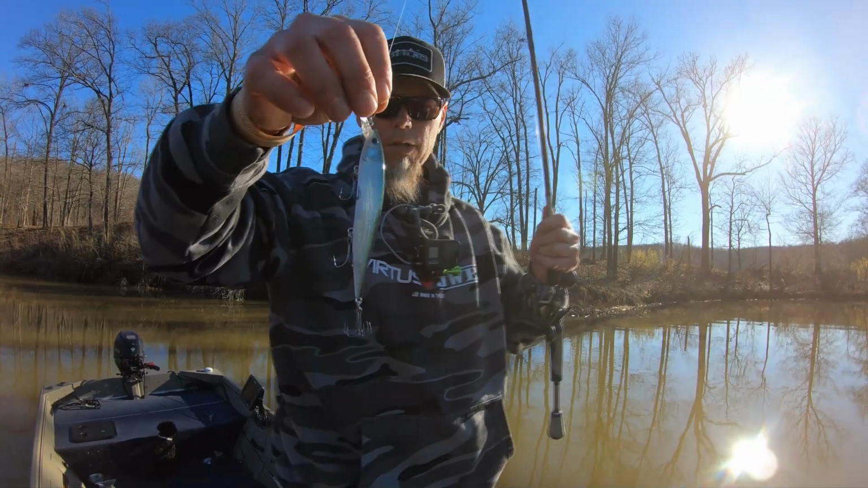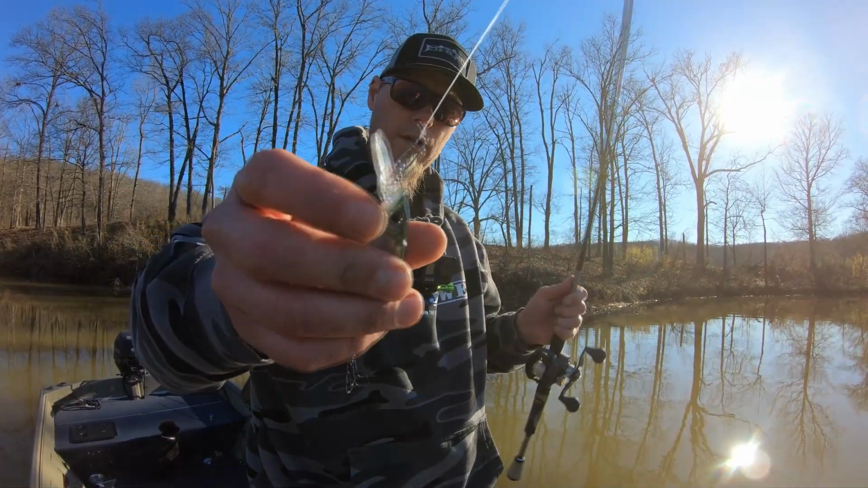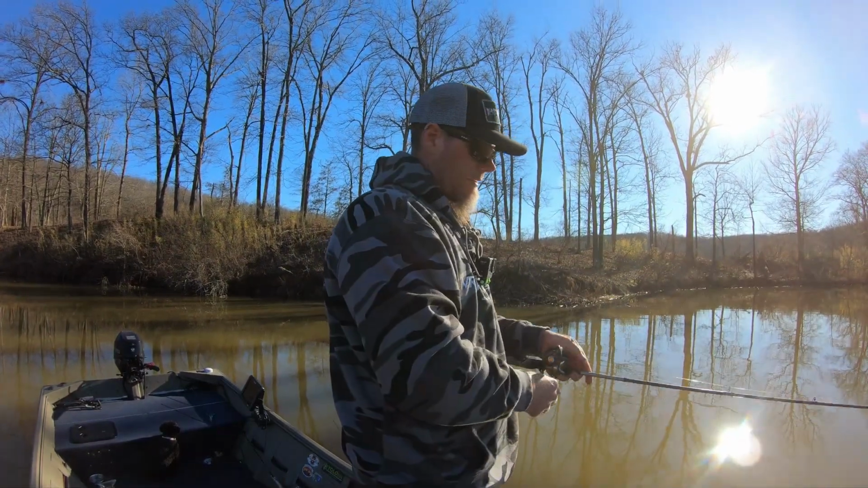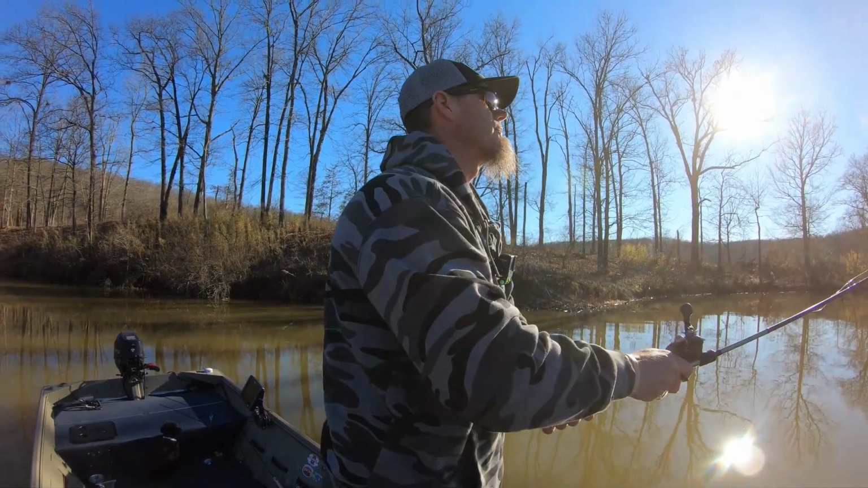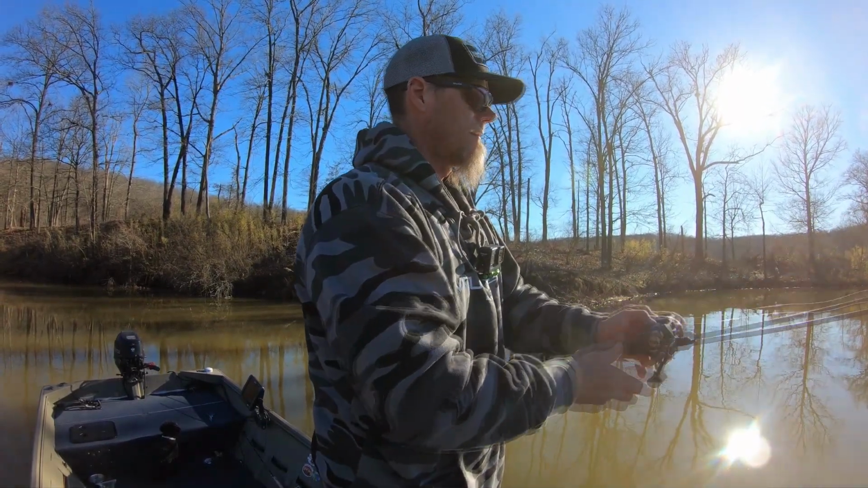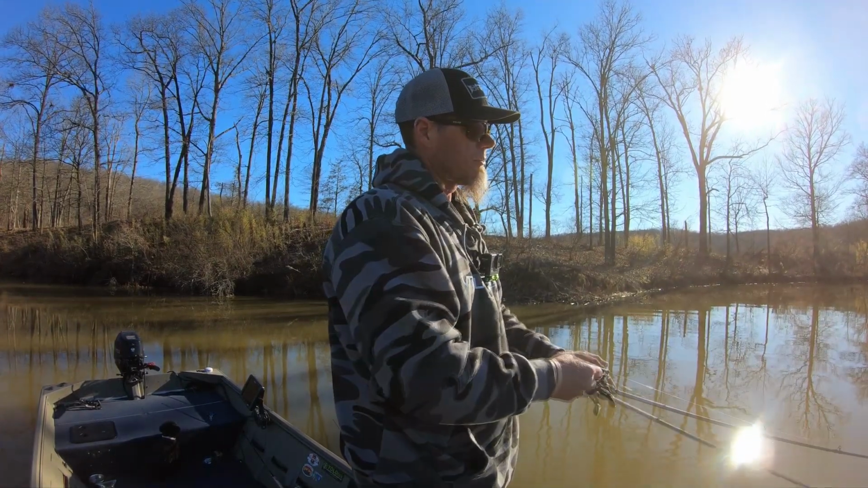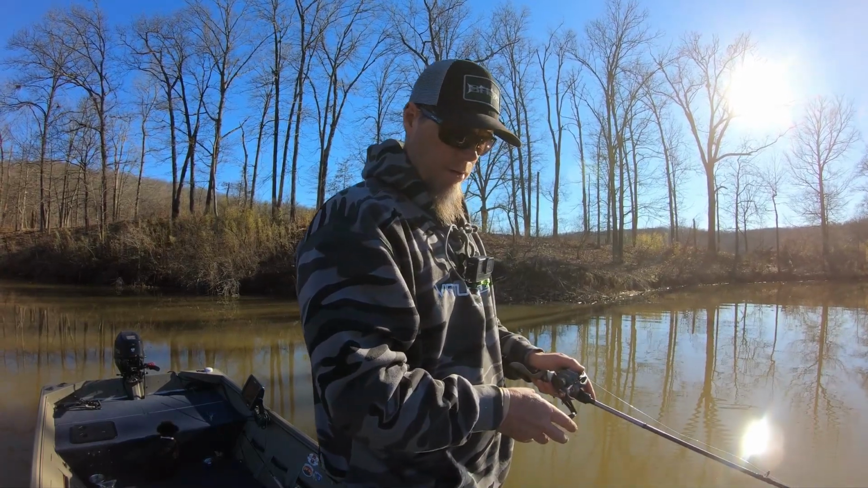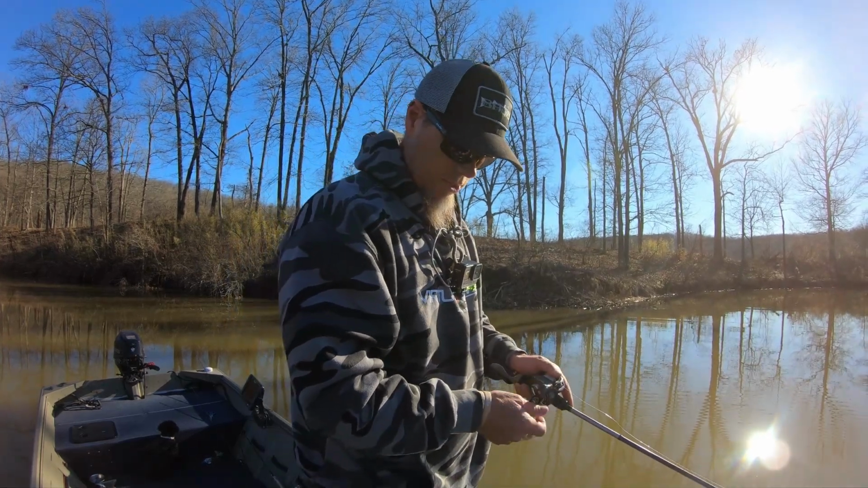All right, here we go. The Berkeley Stunna 112 plus one. A little bit bigger bill. Let's see if that bigger bill makes it get down there. We're throwing it on fluorocarbon. So we're gonna make about a 70 foot cast. Crank her down a little bit, and then just give it a couple twitches. Let it sit for about 5. 1, 2, 3, 4, 5, 6. Give it a touch. Okay.